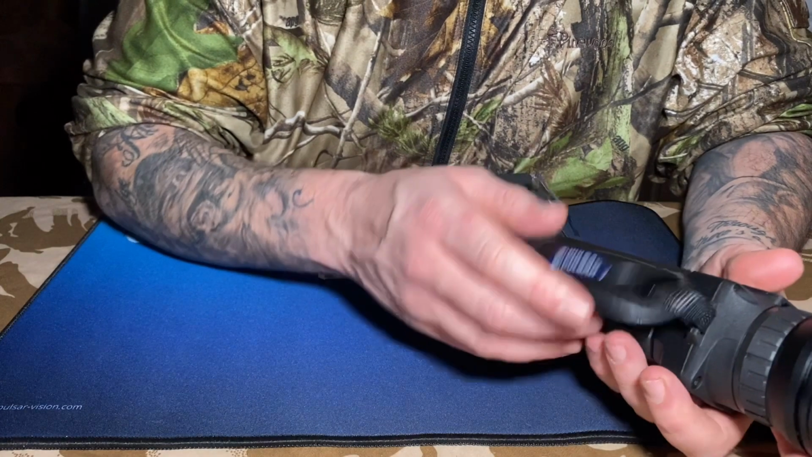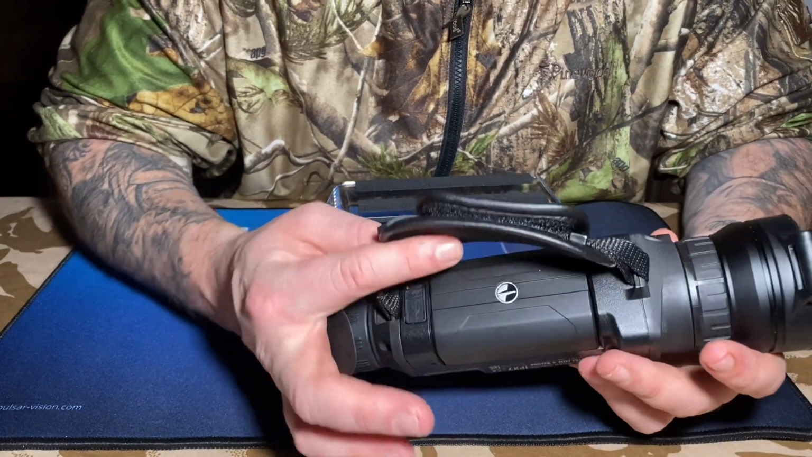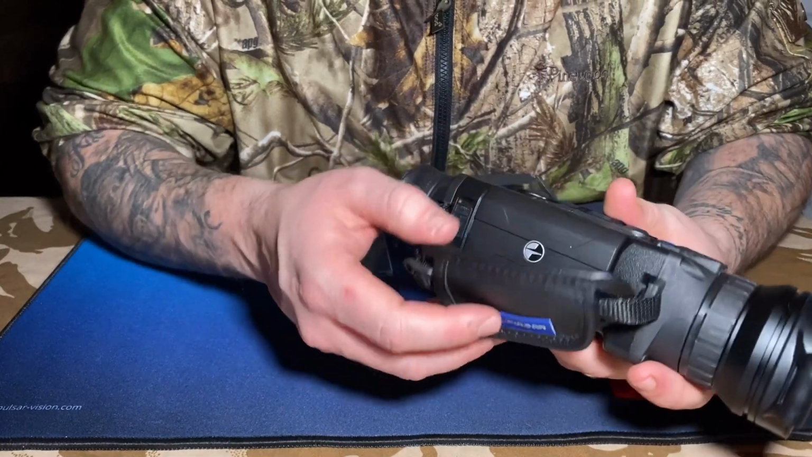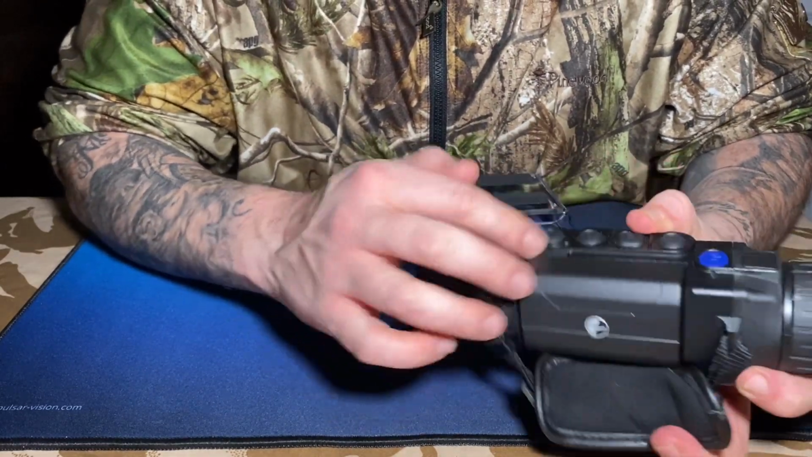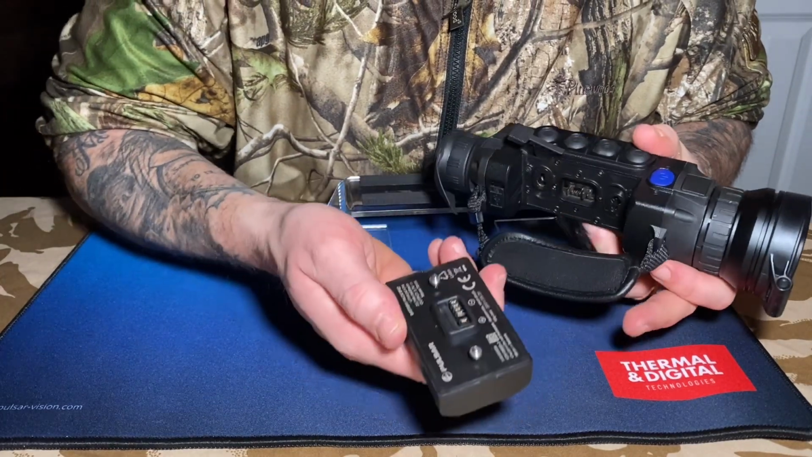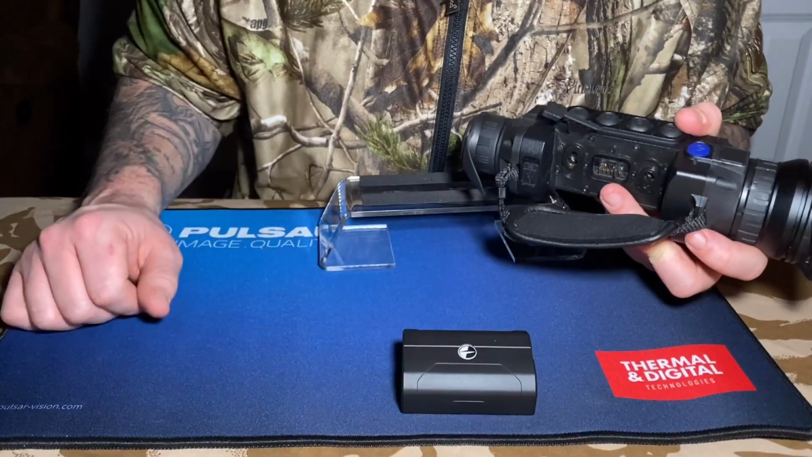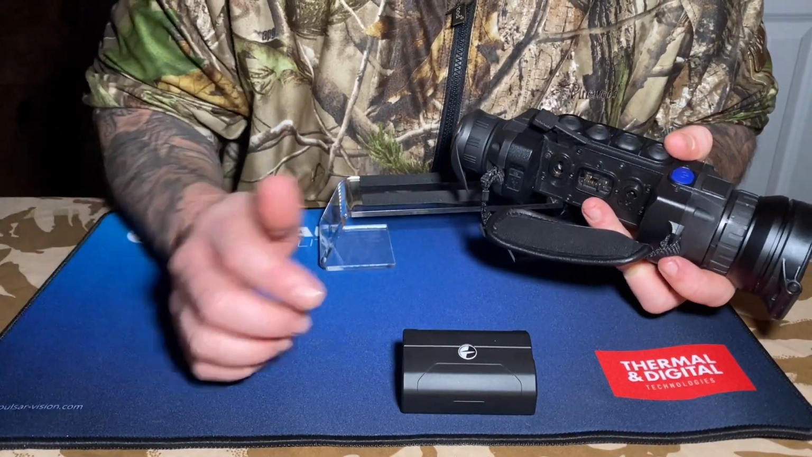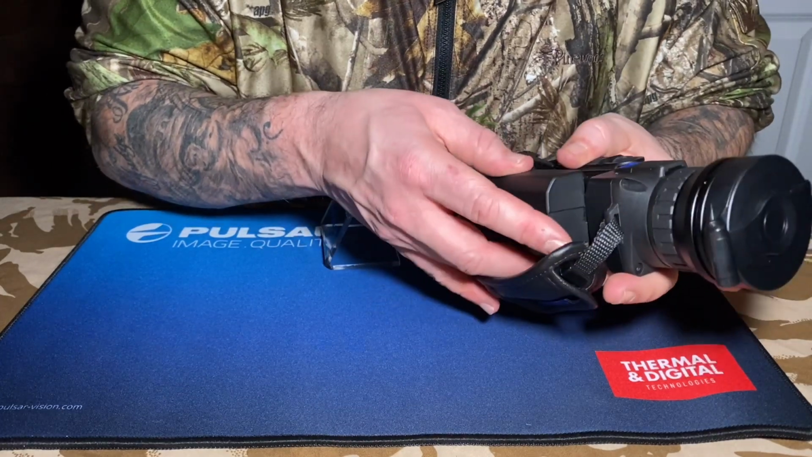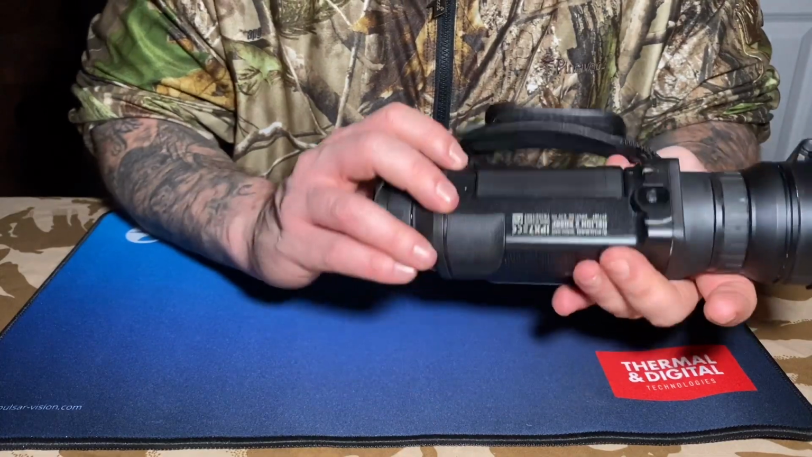Battery. This one has an external battery, or a removable, interchangeable, spare battery, whatever you want. And how that works is here, the battery sits here and there's a clip, and you pop this up, the battery just pulls out nice and easy like that. And like I said with the charging dock, pop it on the charging dock, close it up, off you go, and it charges. And then it's as easy as just putting it back in and closing the clip back down, and you're good to go.